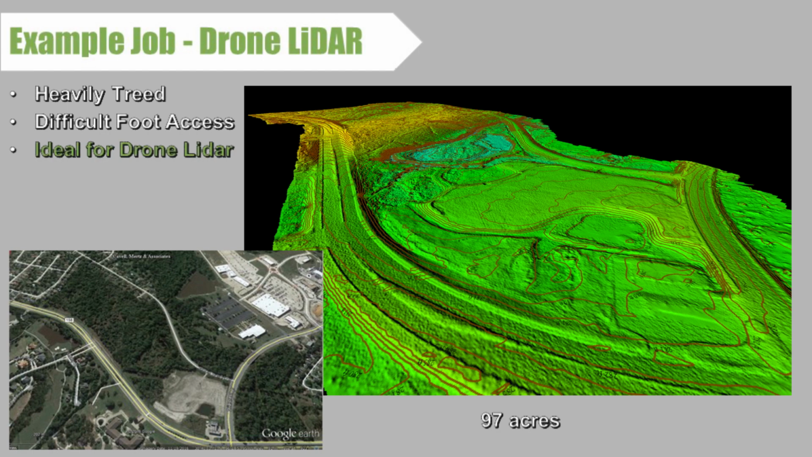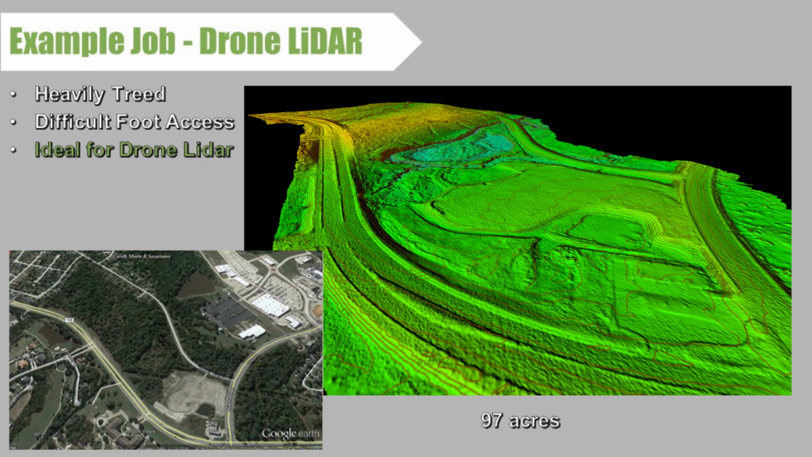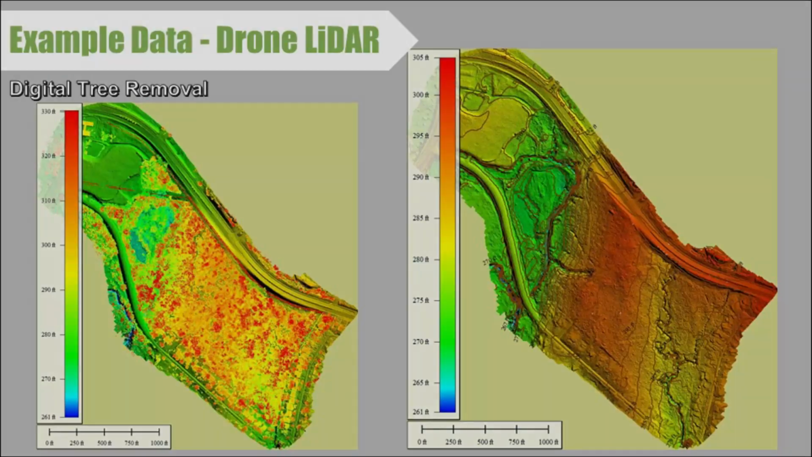This is great for drone LiDAR just because to the drone it's all the same. We're keeping high precision throughout the entire job. It penetrates through the trees so we can get good ground coverage even in the trees, so we get a good DTM out of that. So even though it's very difficult foot access for a person, for the drone it's no problem. We can simply fly over and collect the data just like a lot of other jobs.